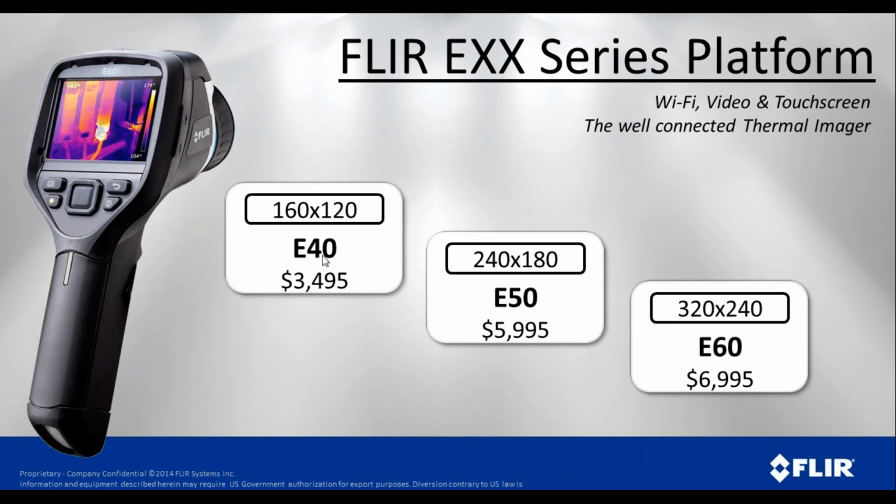As an example, if I were to purchase an E40 and then down the road wish I had an E60, I can actually have that E40 upgraded to an E60. And the way that works is it goes back to the factory at FLIR. You pay the difference in price between the 2 cameras and a calibration charge. And then we ship it back to you, and instead of an E40, now you have an E60. So it does give some flexibility if your needs change, your application changes, or maybe your budget changes a little.